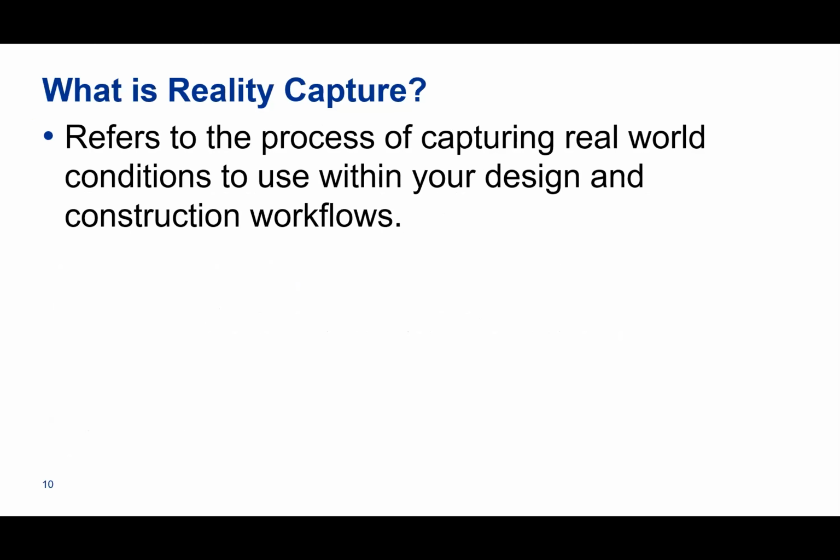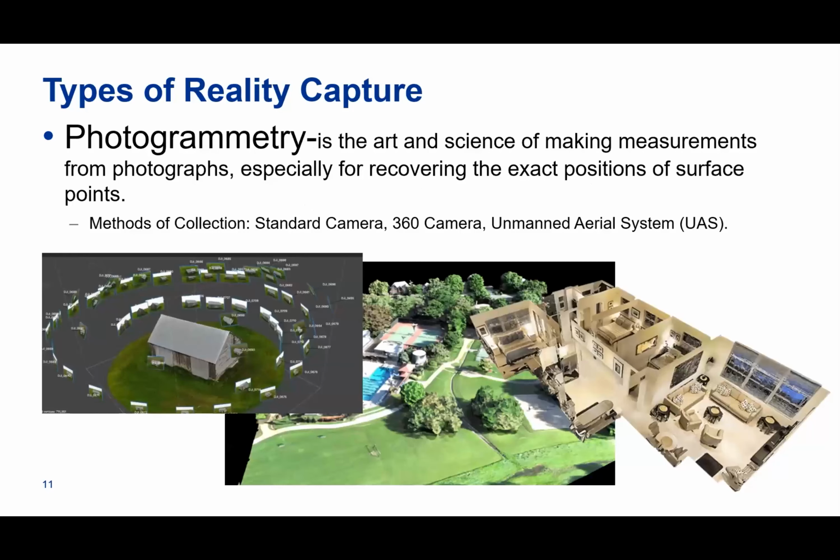So, some of the basics of reality capture: in essence, it's just capturing what's out in the real world. That's the term the industry has used for the past 10 years or so. We'll explain how to go through those construction workflows. It all starts with something called photogrammetry in my mind.